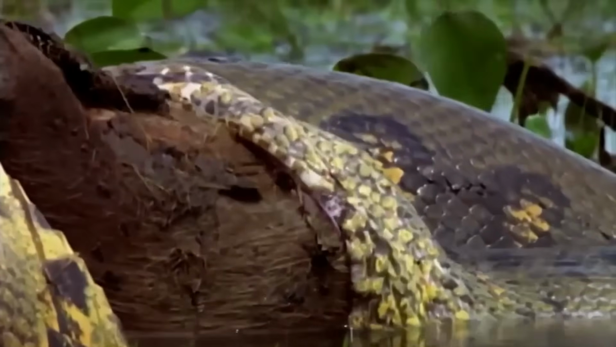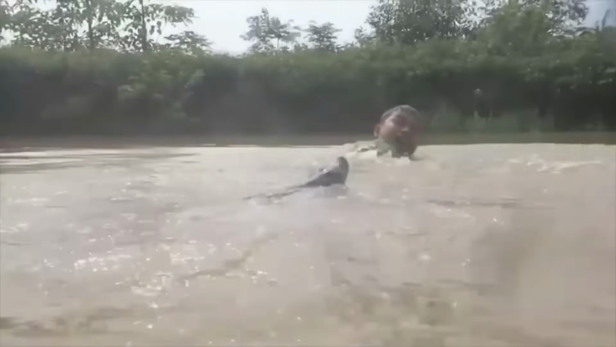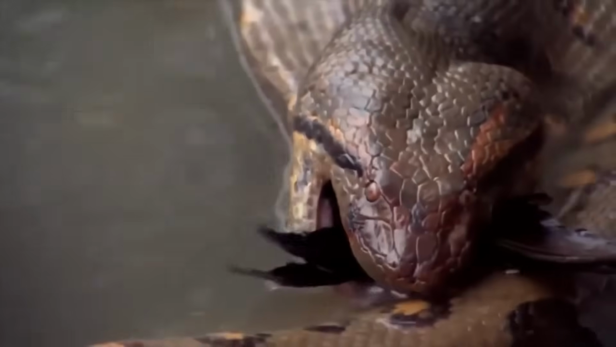While they mostly stick to snacking on animals like deer and capybaras, they have been known to take down humans who dare to venture into their territory. So if you ever find yourself face to face with an anaconda, be sure to give it plenty of space, unless you want to end up as its next snack.